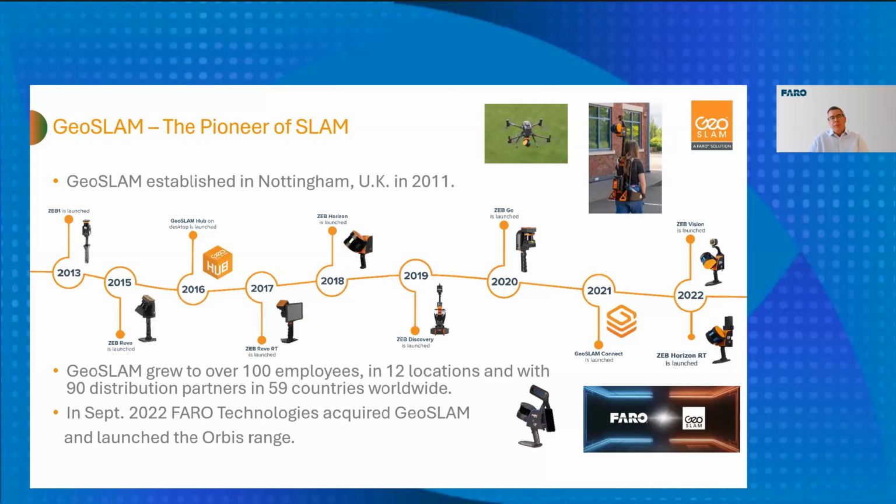So just to give a little bit of background about where laser scanning or mobile or handheld units come from, GeoSLAM was established in 2011 and came out with its first handheld scanner, which was the ZEB1.